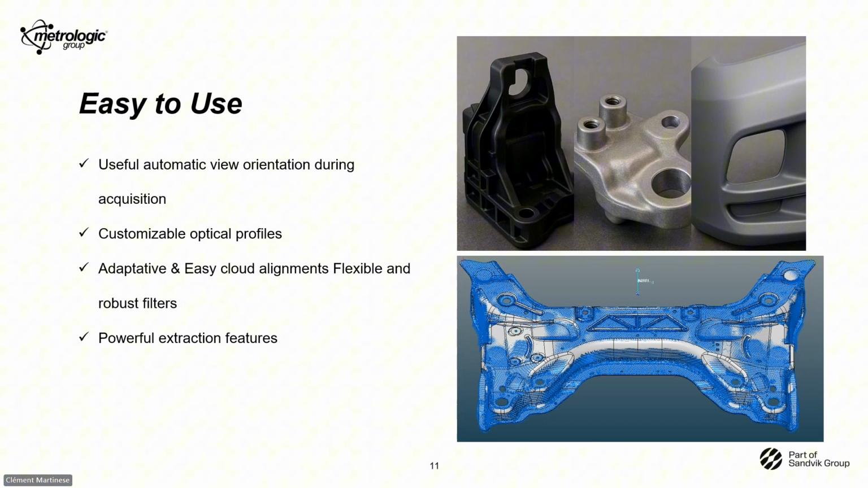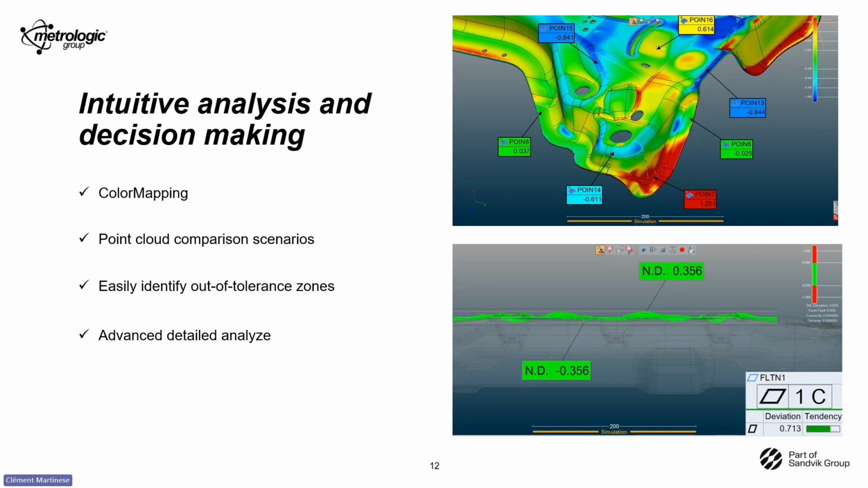Let's focus on something very important, the analysis and decision making. Let's start with the color mapping, a powerful tool on Metrolog X4 to see very easily the deviation between your scan and the CAD model. You can fully customize the color scale to highlight even the smallest deviation and place stickers on key areas to do a quick check.